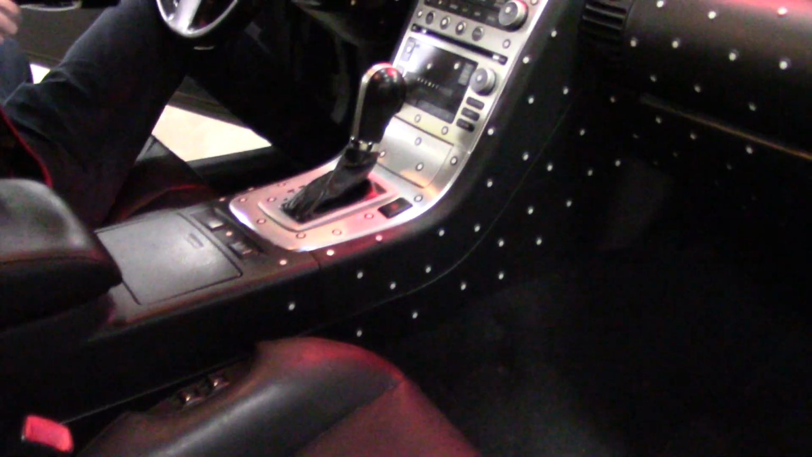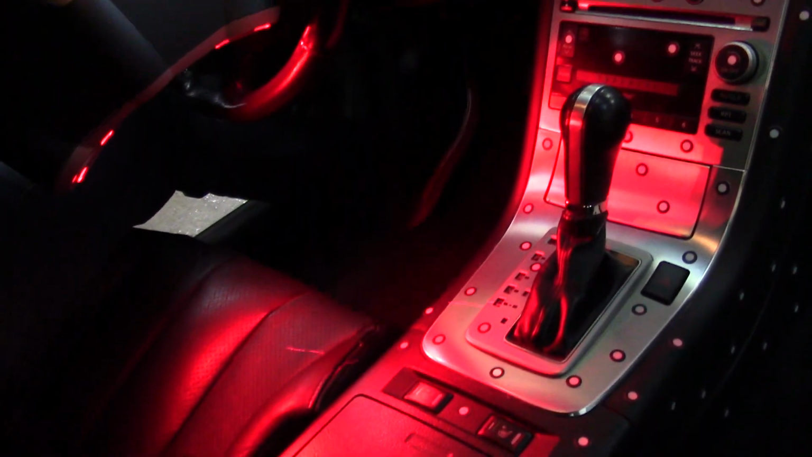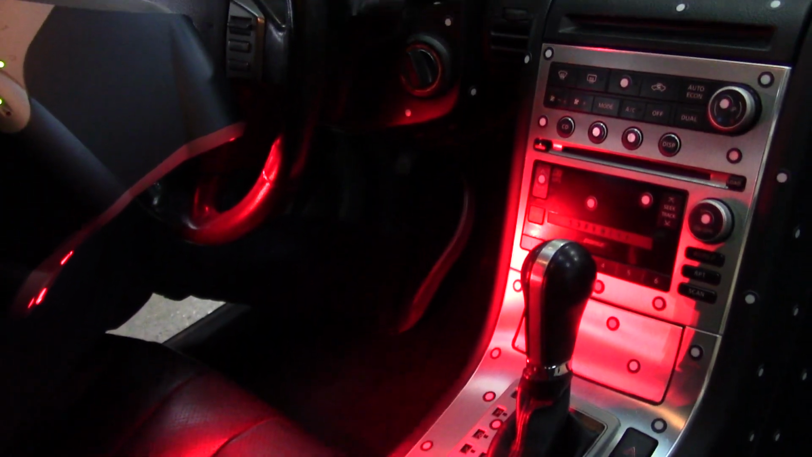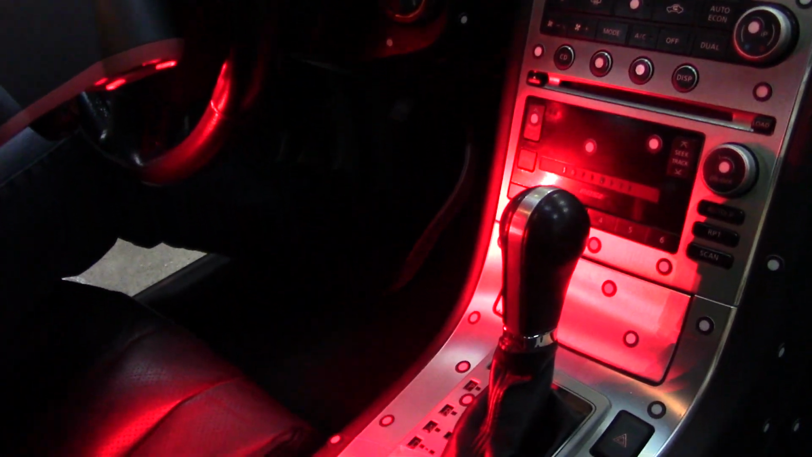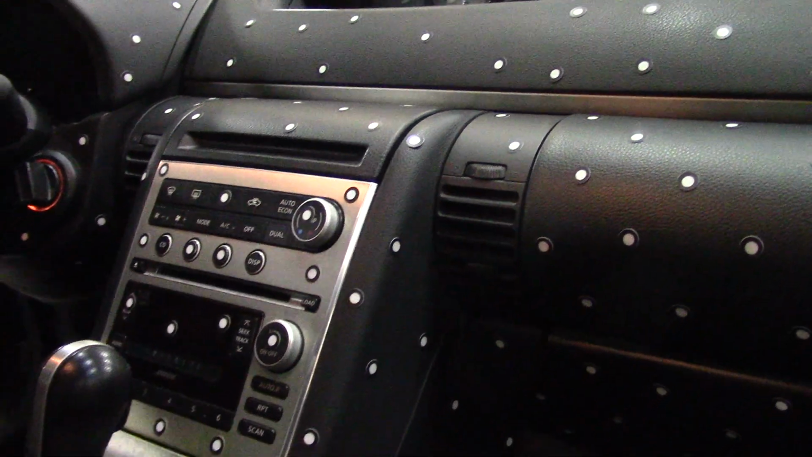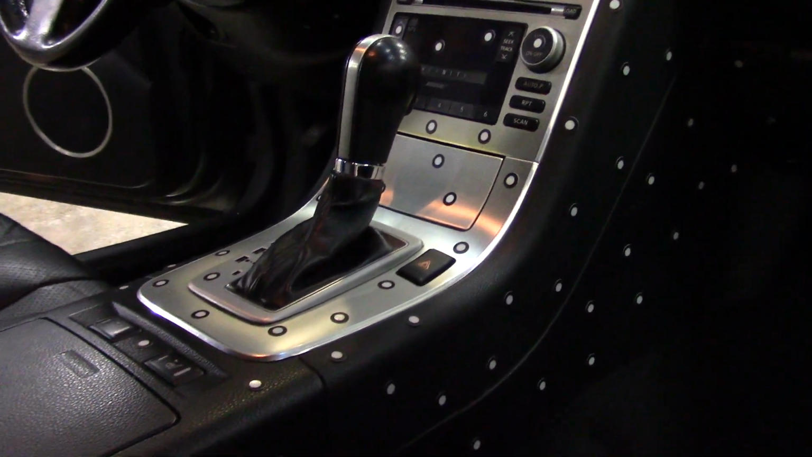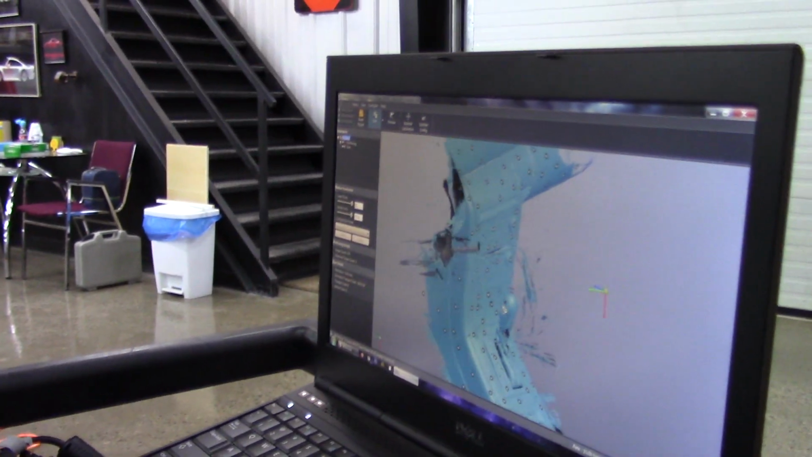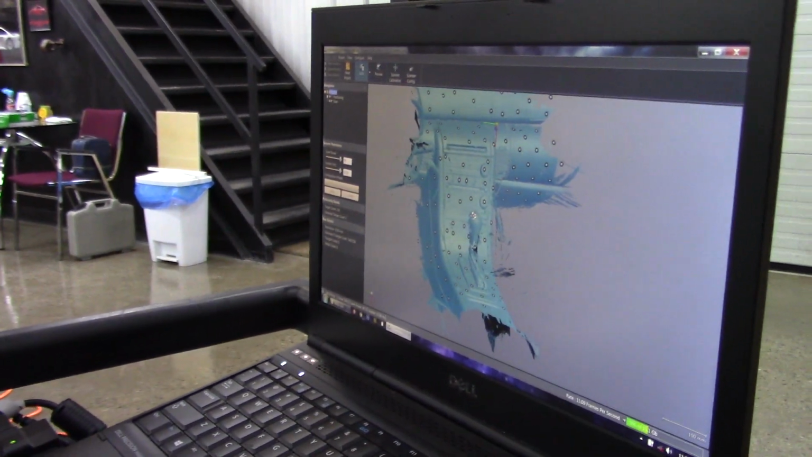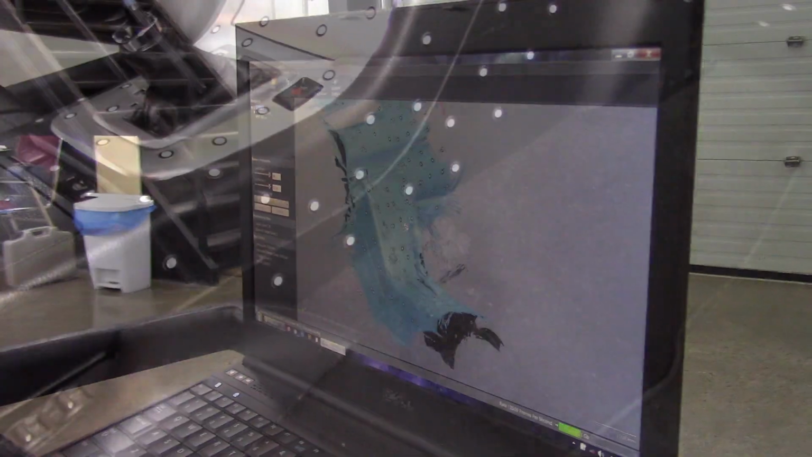So the first step is getting target stickers all over the dash. We want to scan in the surface of the dashboard to see how everything fits together when factory plastics are in place. So all these target stickers give it a space in 3D that we can read in and progressively pass the laser over the surface to read that all into the computer. All this data is then recorded into 3D space, which we can then use as guides and references to be able to make sure that the plastic fits perfect.